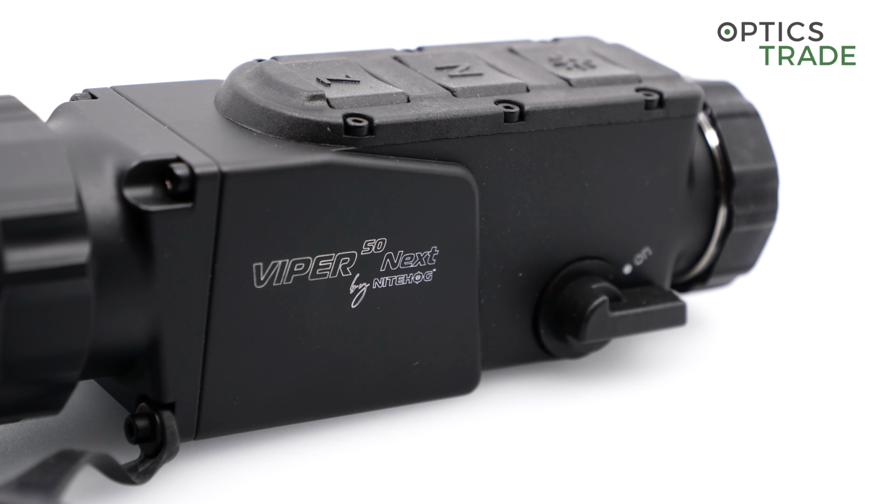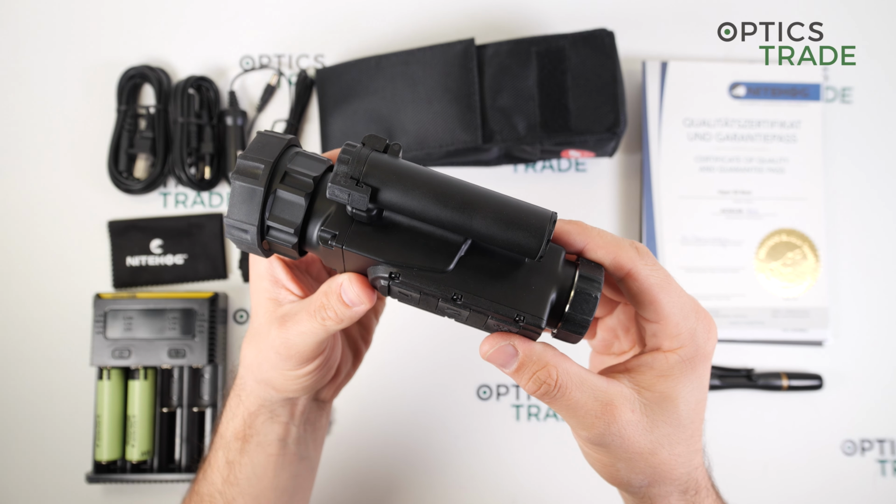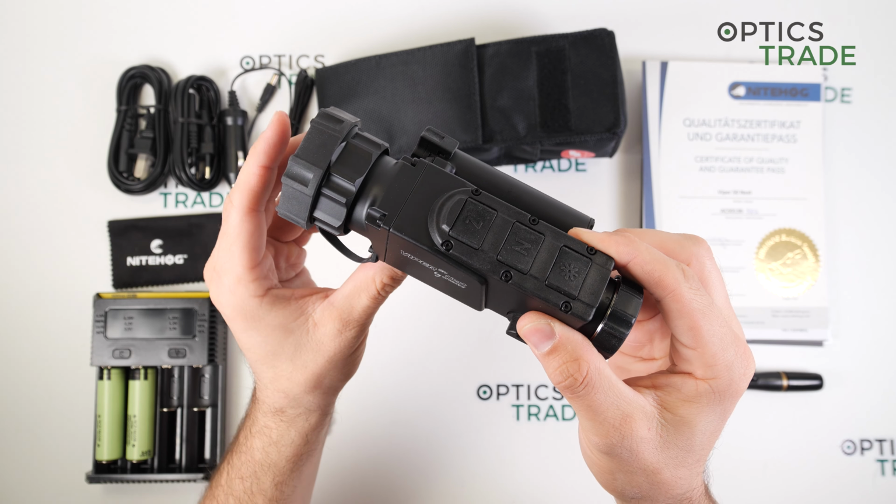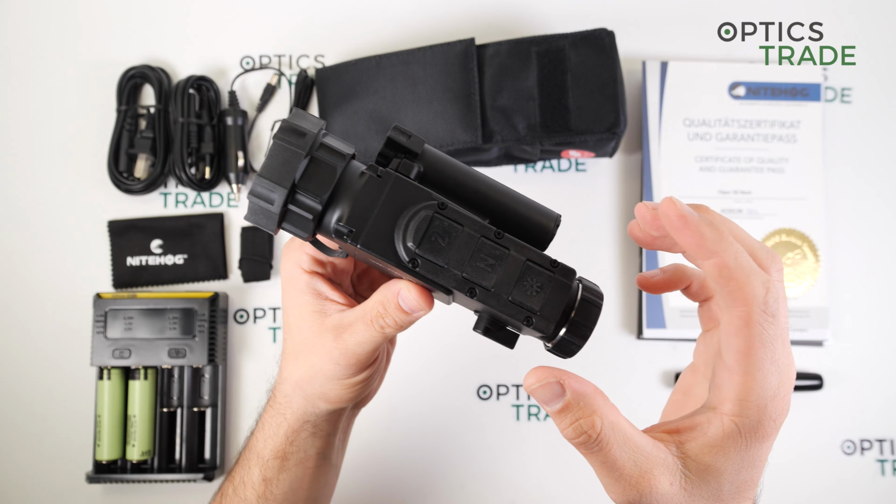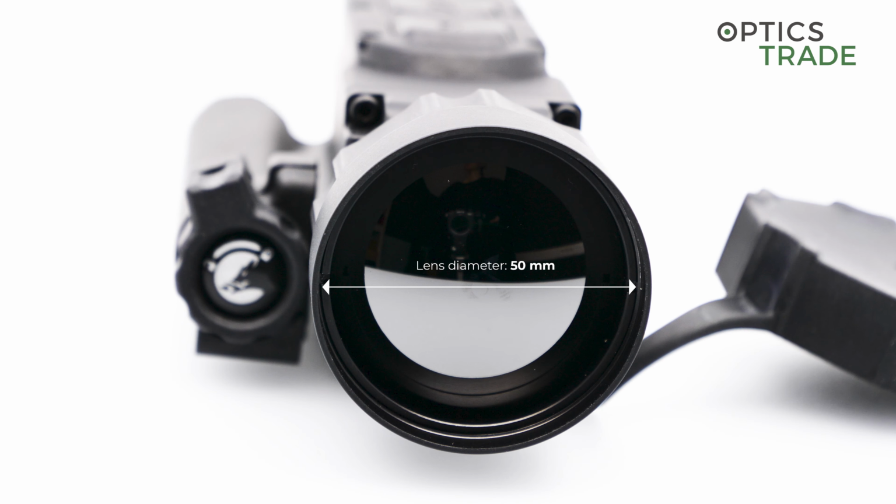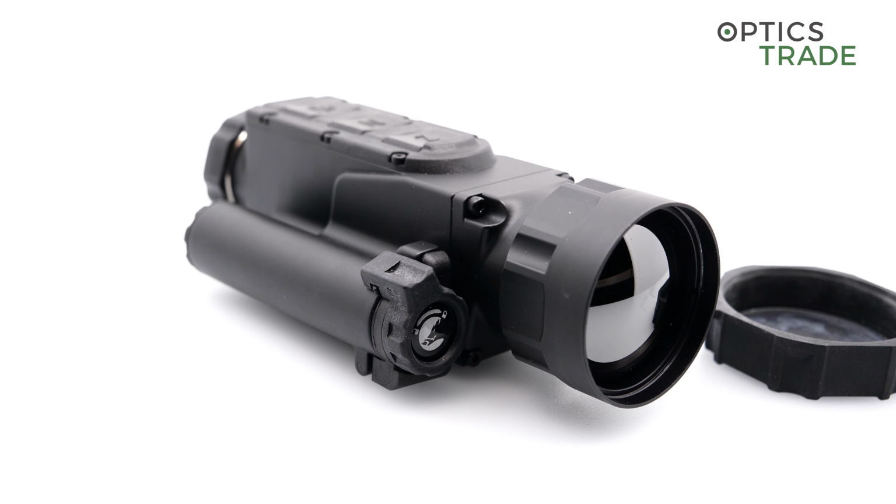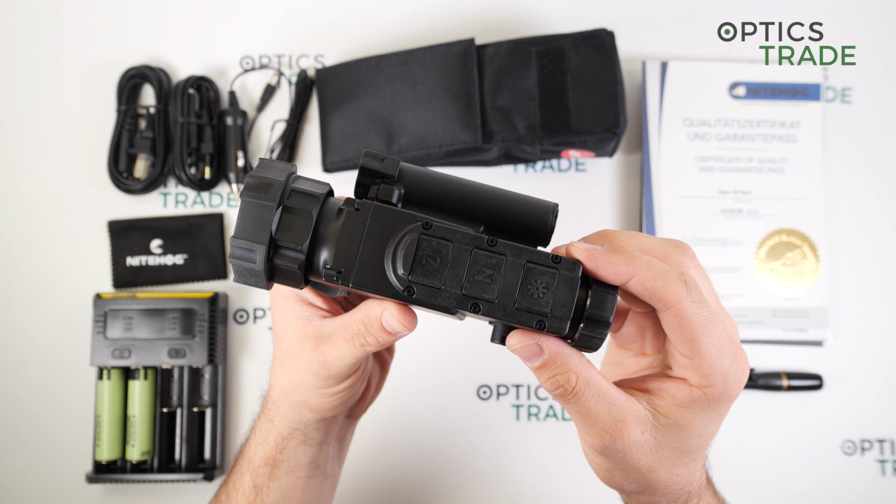It is a high-end thermal clip-on device, and as you can see, it is one of the smallest on the market and also one of the most lightweight devices on the market. It comes with a 50mm objective lens, and what is also special about this device is that it has a 60 Hz frame rate, so the image is really smooth when you look through the device.